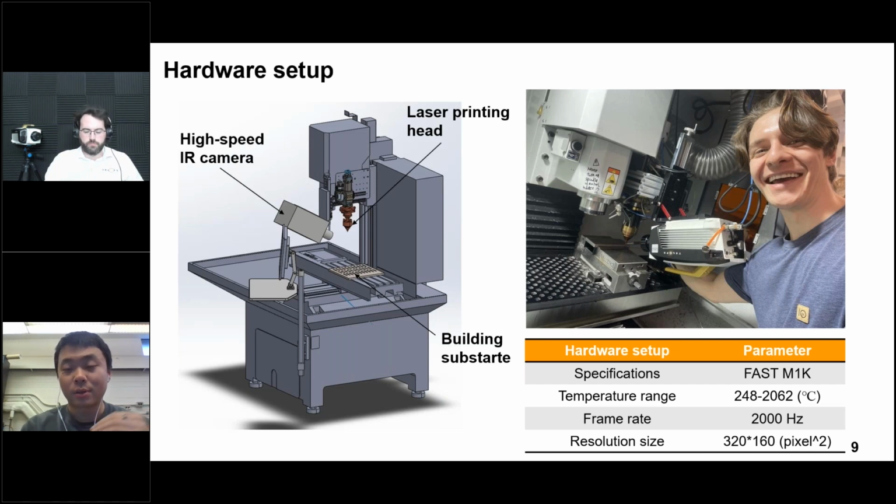The material we have used for this printing is stainless steel, whose melting temperature is around 1400 Celsius degrees. The frame rate for the experiments is 2000 Hertz, which means within 1 second we can capture at least 2000 images. The resolution we have used is 320 by 160 pixels.